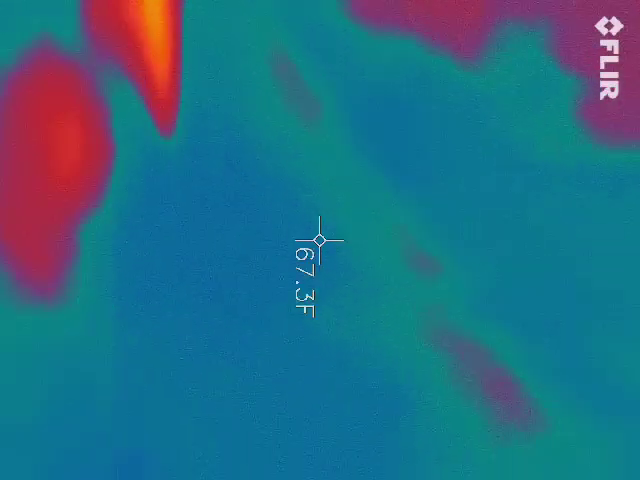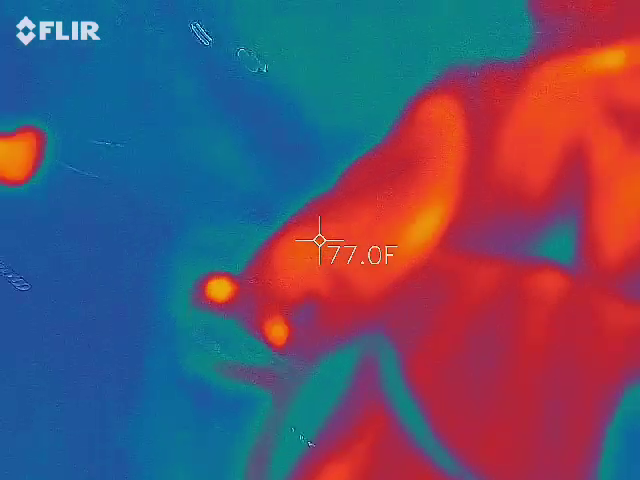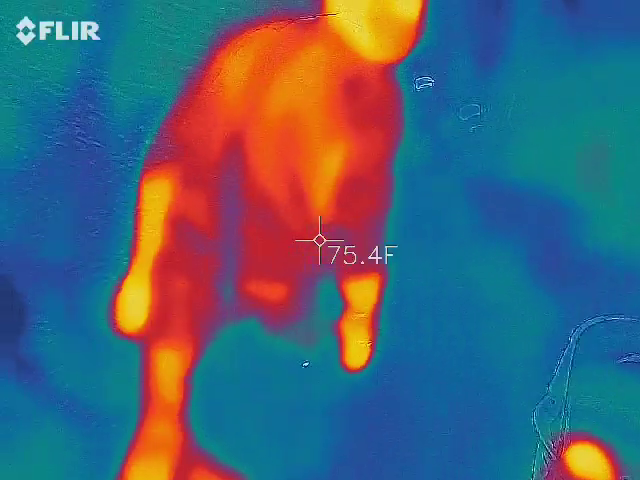Can you imagine? What's that? Can you imagine actual livestock down here? Oh, jeez. Like it's the wall that's blocking it in. No.